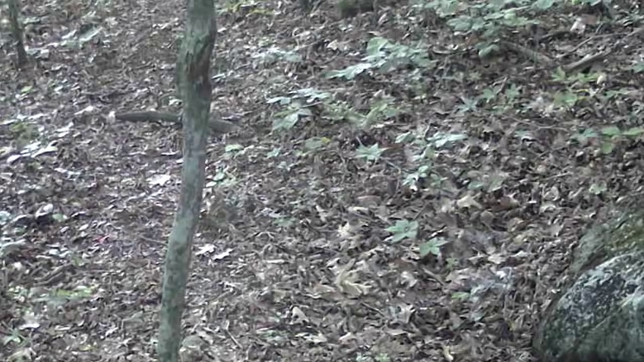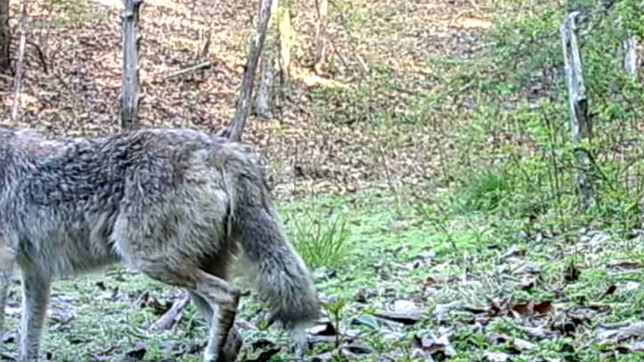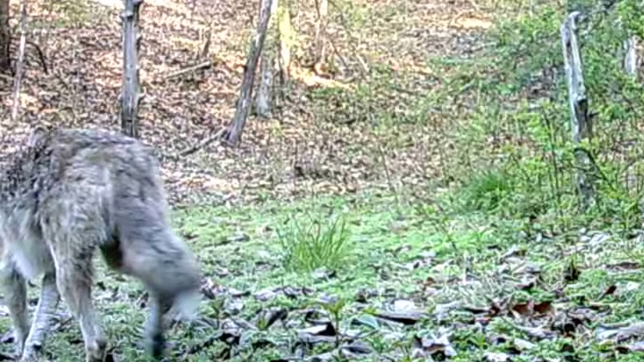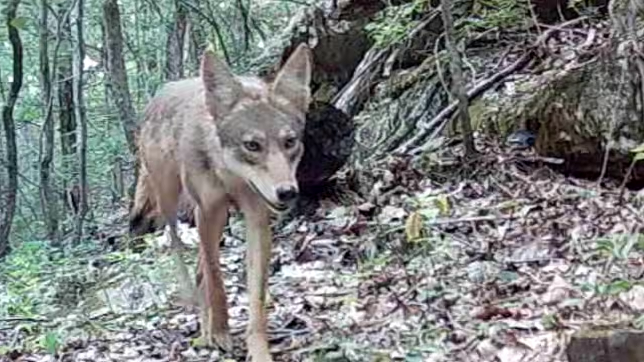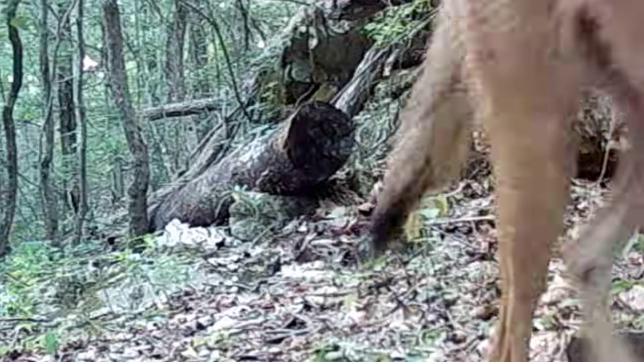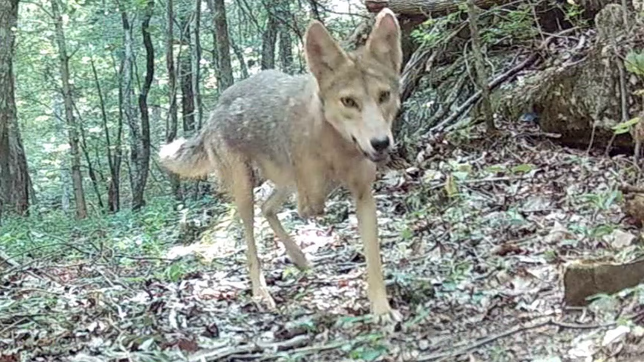They're out during the day too. They're just following these animals around. They've got to eat. And that's just part of nature here on the ridge. They're here to stay. And they have deformities too. Here's one with a leg missing.